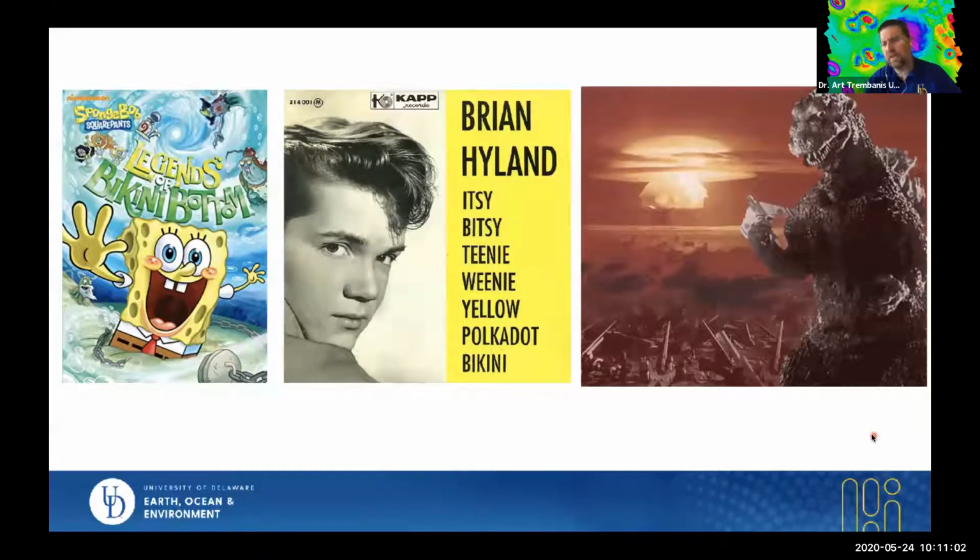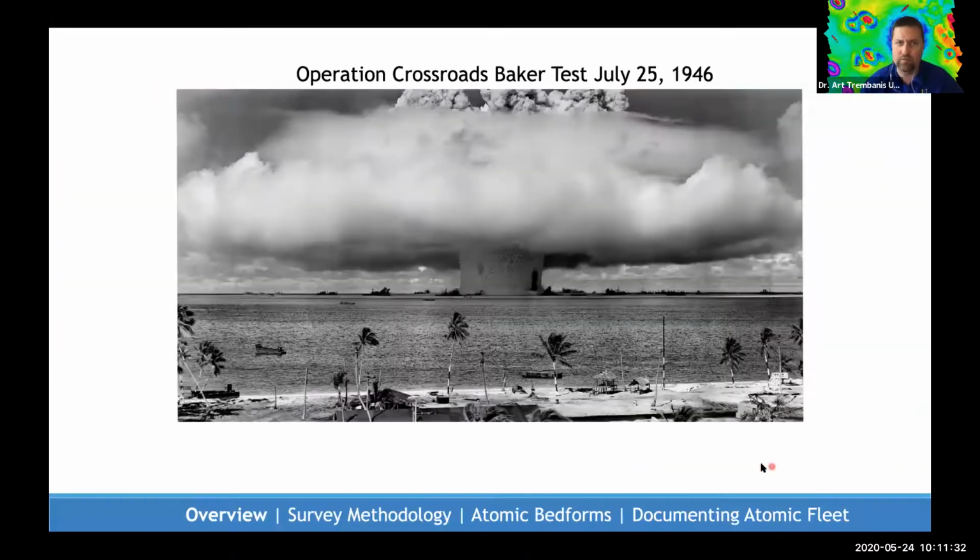And I think in some ways this reappropriation of bikini in popular culture has been a double-edged sword. It's kept the name alive, but it's very much changed or distorted it and pulled us away from some of those other connections. So I hope to reconnect to some of the other things that Bikini really was here today.